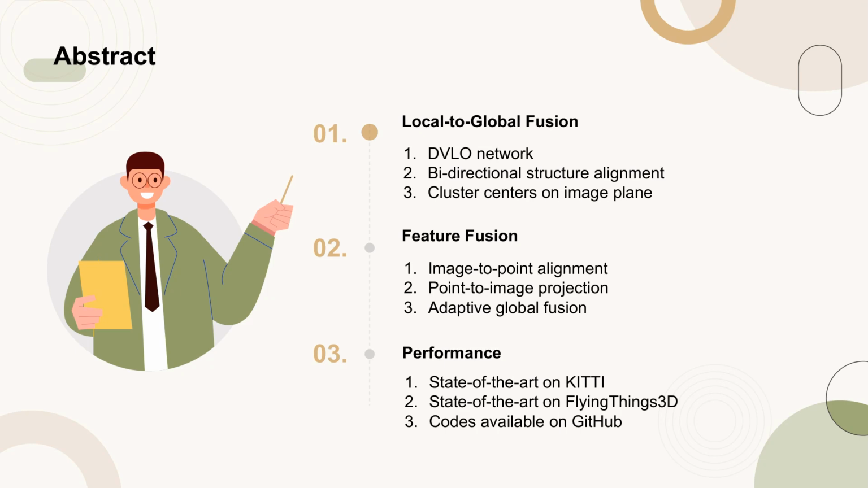To achieve local feature fusion, points are projected onto the image plane to serve as cluster centers, around which image pixels are grouped. These image pixels are pre-organized as pseudo-points for image-to-point structure alignment. Subsequently, points are converted into pseudo-images through cylindrical projection for point-to-image structure alignment. The method then performs adaptive global feature fusion between point features and locally fused features.